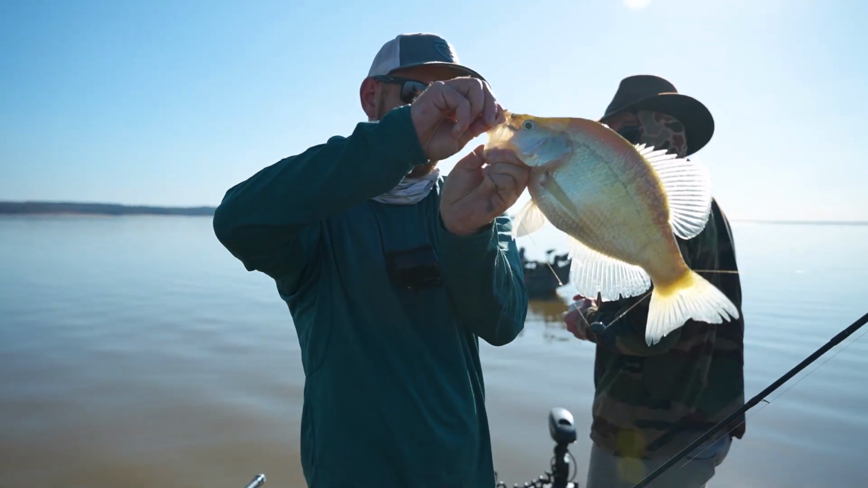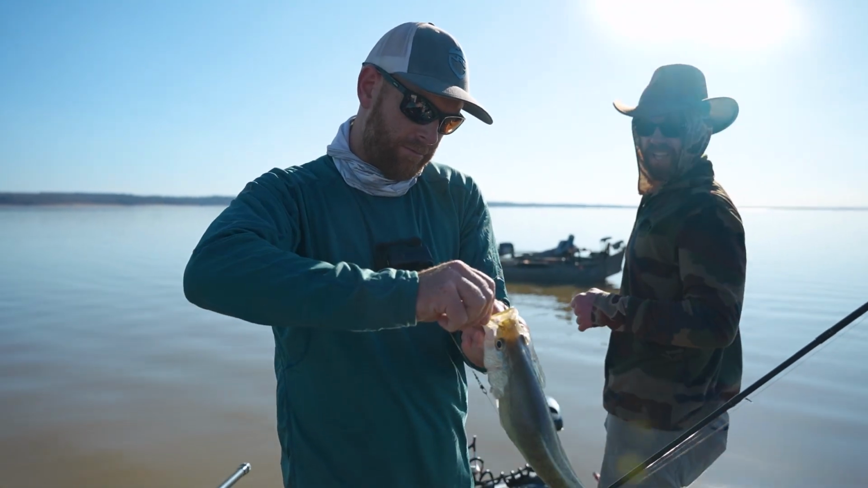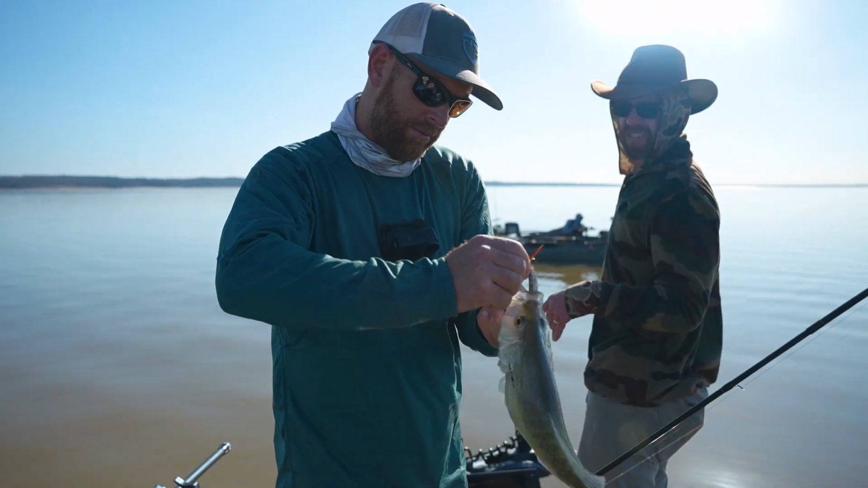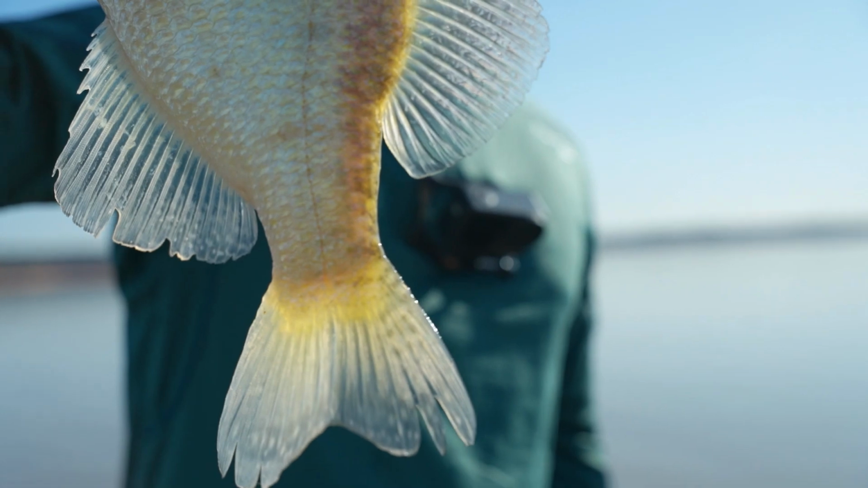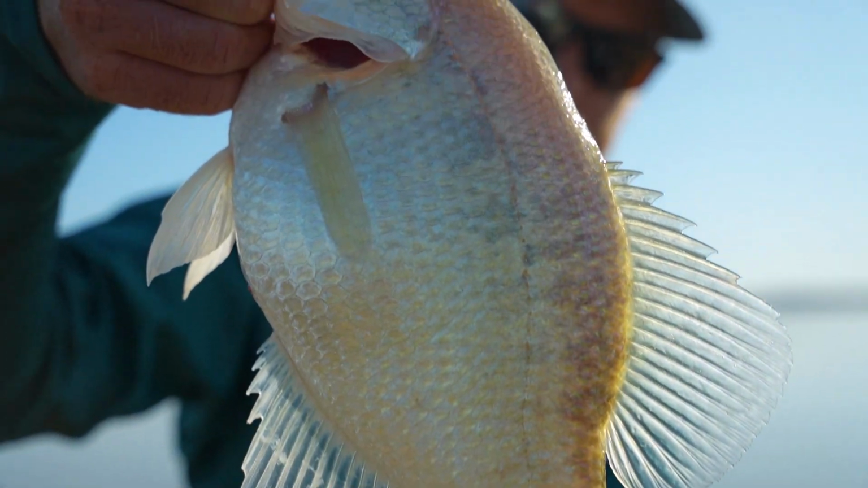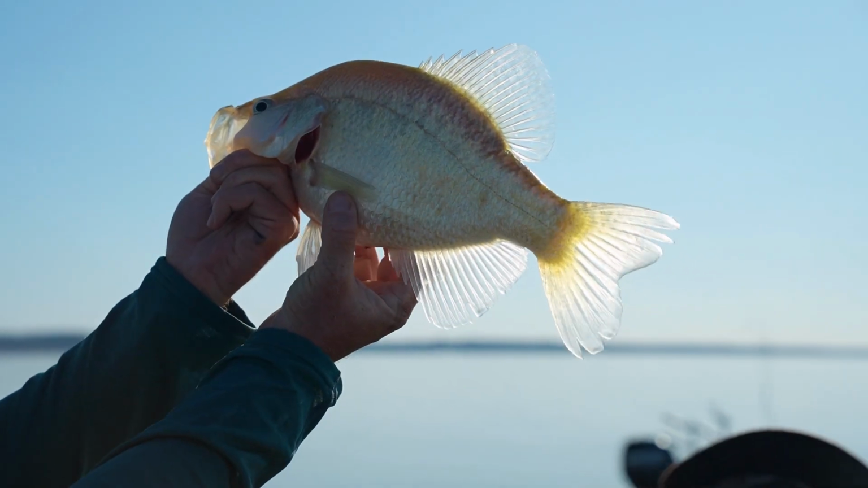That is what you call a slab there, ladies and gentlemen. Fat female, she's full of eggs. She's about as heavy as probably she has ever weighed and will weigh again until the next fall. Goes up to that next age class. Beautiful fish. Whew. Fat.